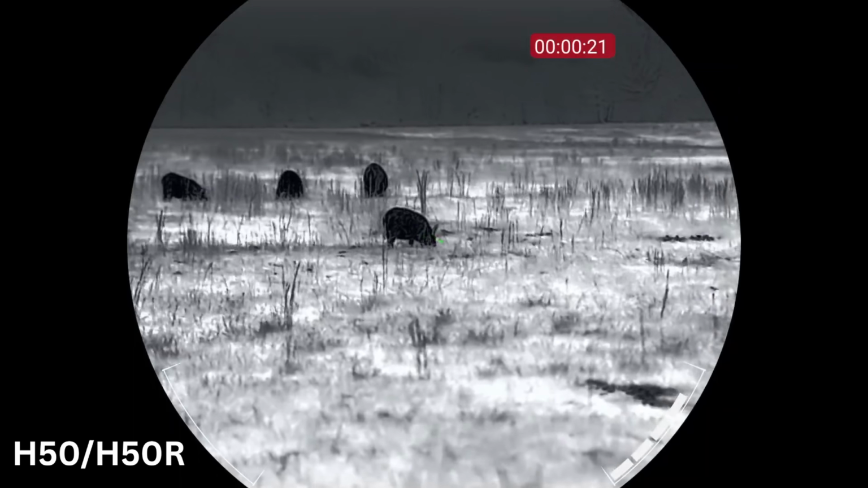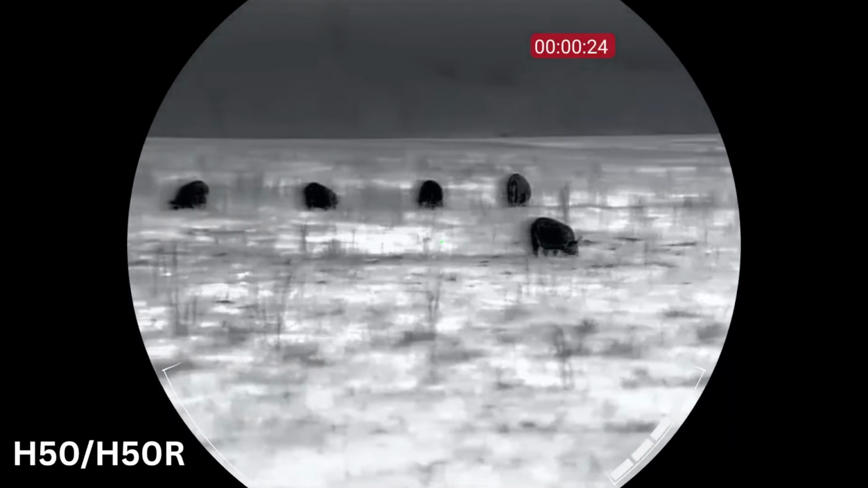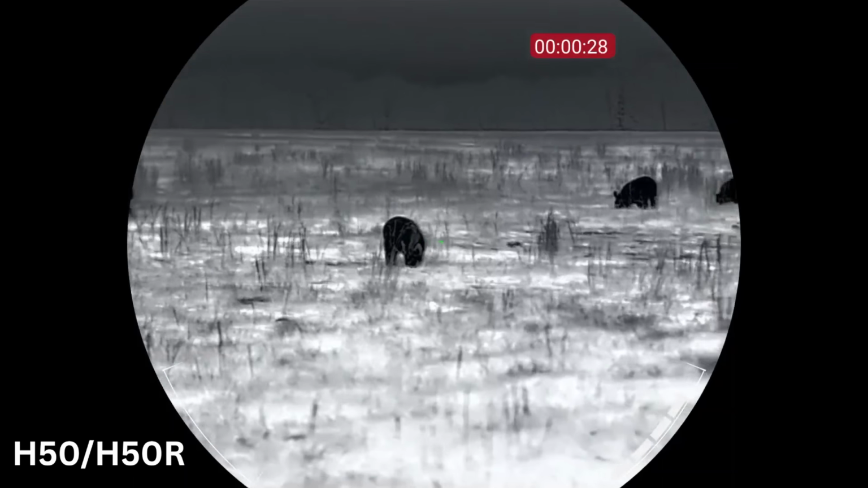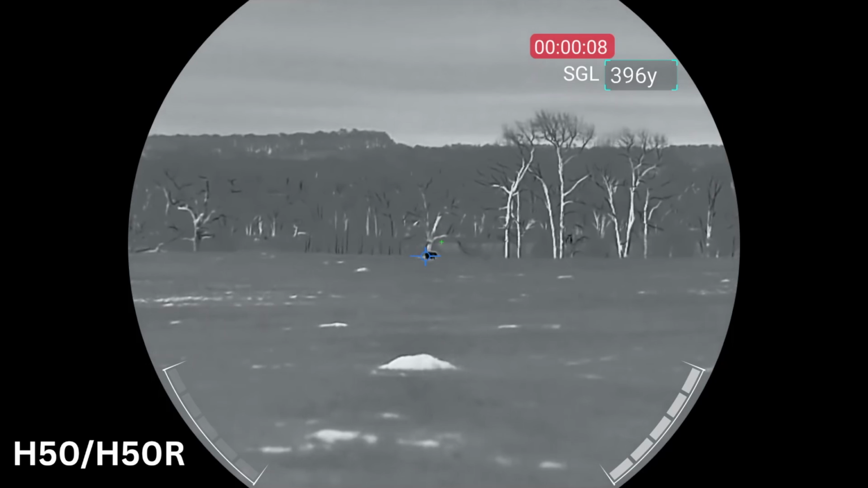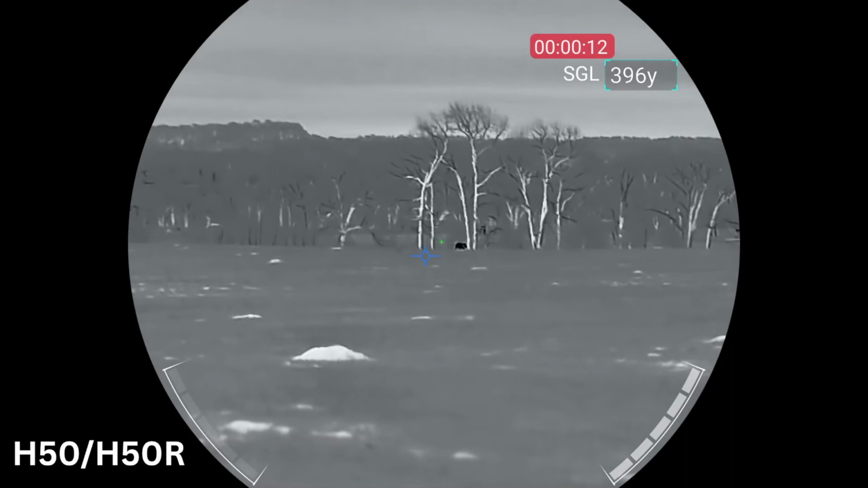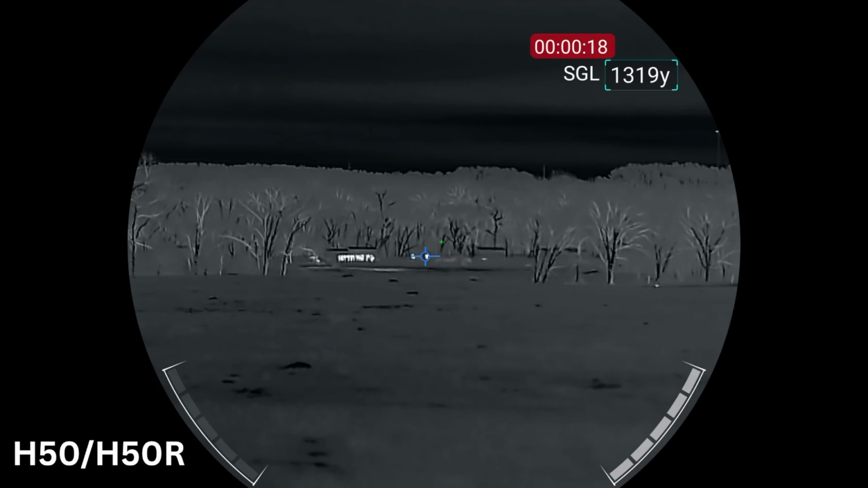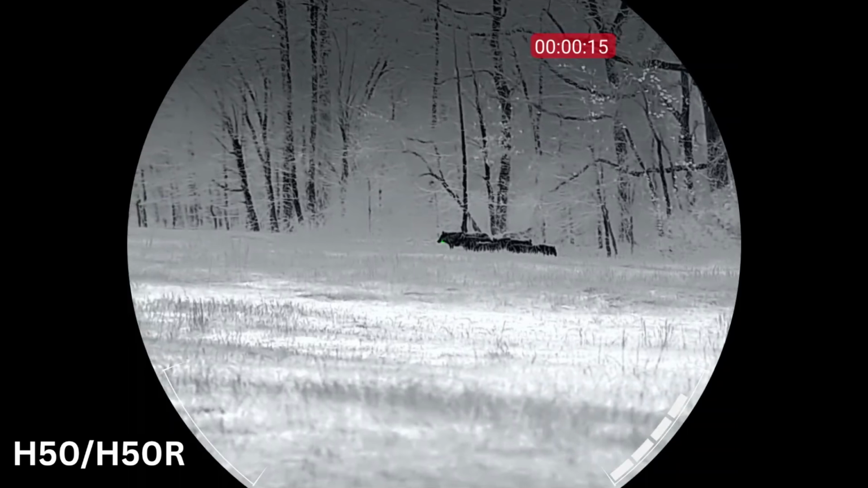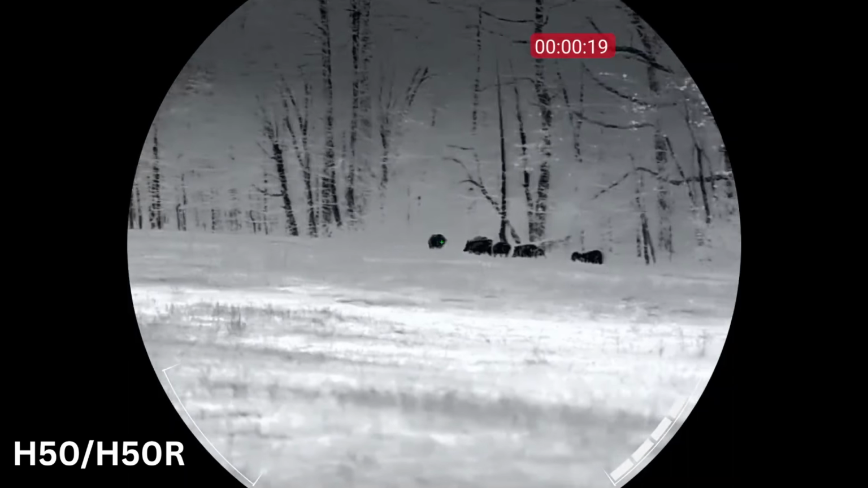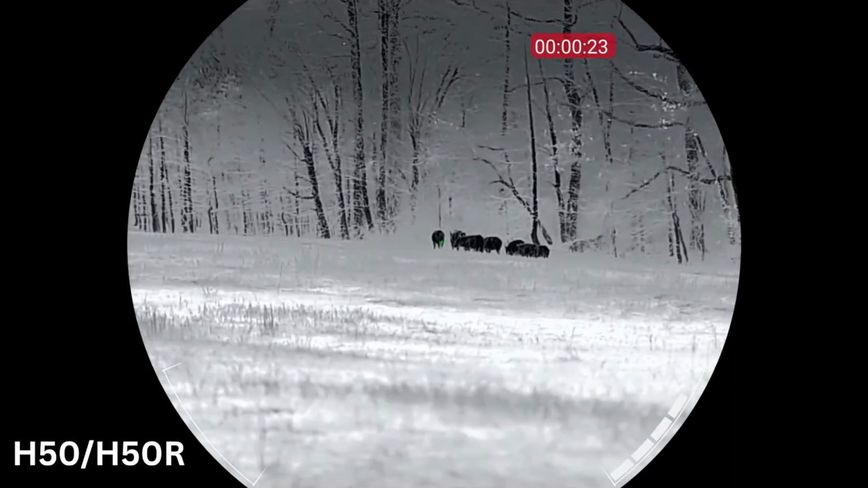So this scope is a 640 by 512 resolution. It is 12 microns, 60 hertz refresh rate, sub 15 millikelvin NETD rating. It is a 50 millimeter lens. It's an f/0.9, so a very fast lens. It is a native 3-power base optical magnification. So basically it starts at a 3-power. It does have digital zoom that goes all the way up to 24 power.